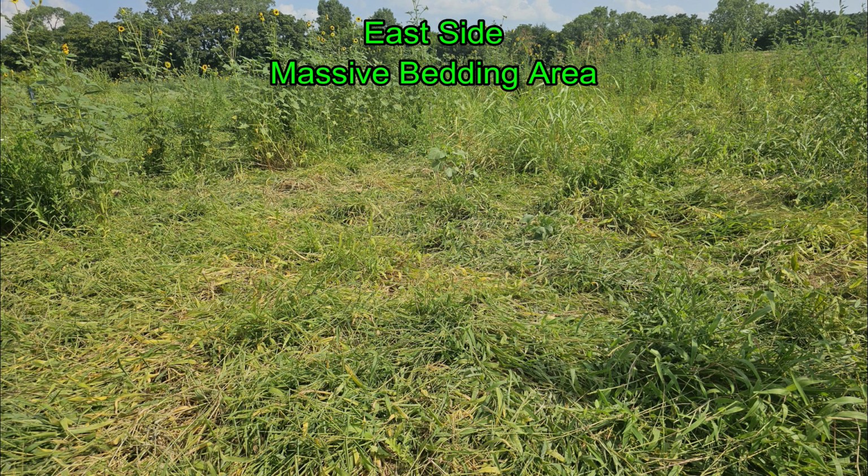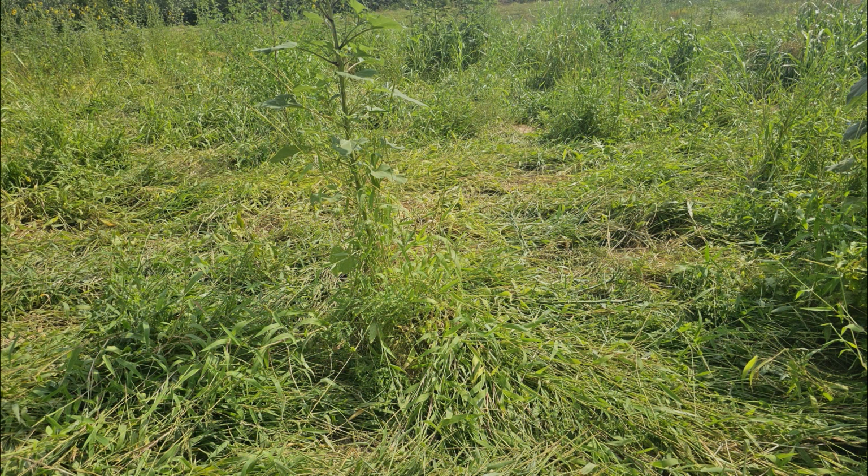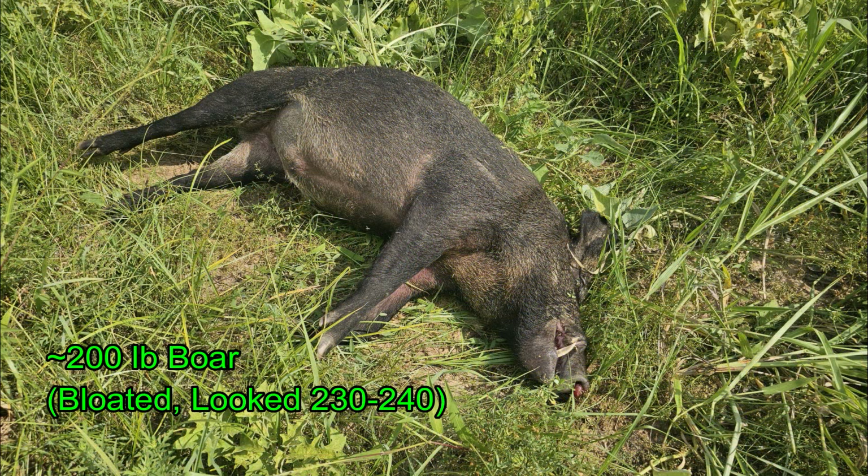On the east side, I found this massive bedding area, and there's actually several sections to this bedding area. I've only got pictures of 2 of them, but there were 4 or 5 areas like this where they'd really knocked down the foliage. And I finally did find my opening hog. It wasn't a sow as I thought. It's a 200-pound boar. And without any help of the vultures, I did not find any other hogs on that property.